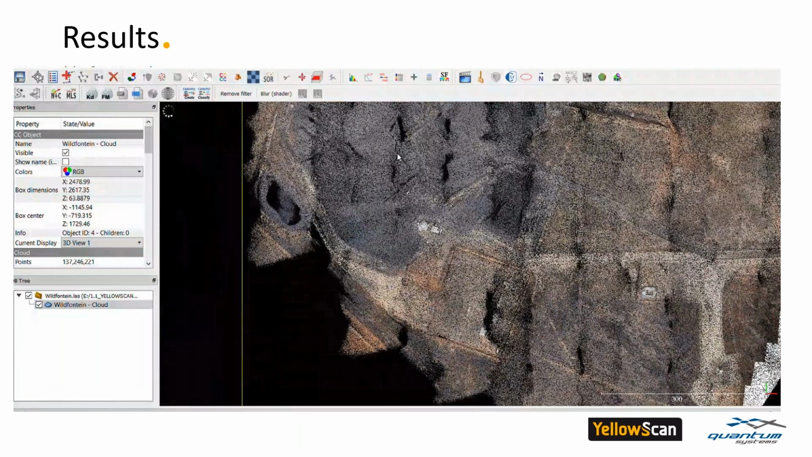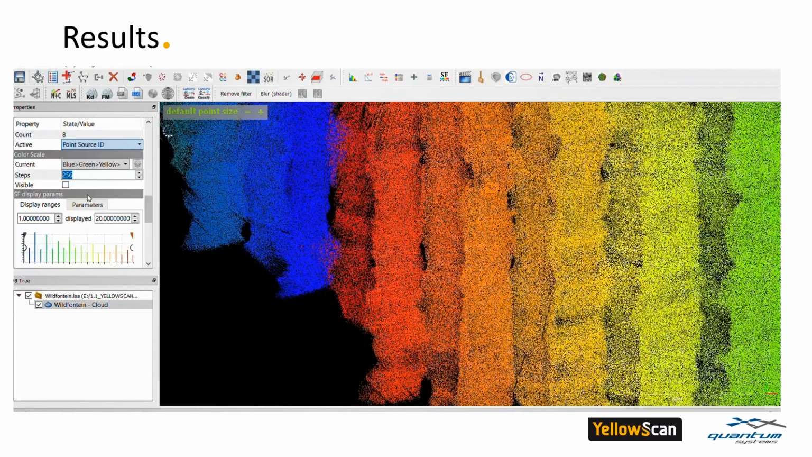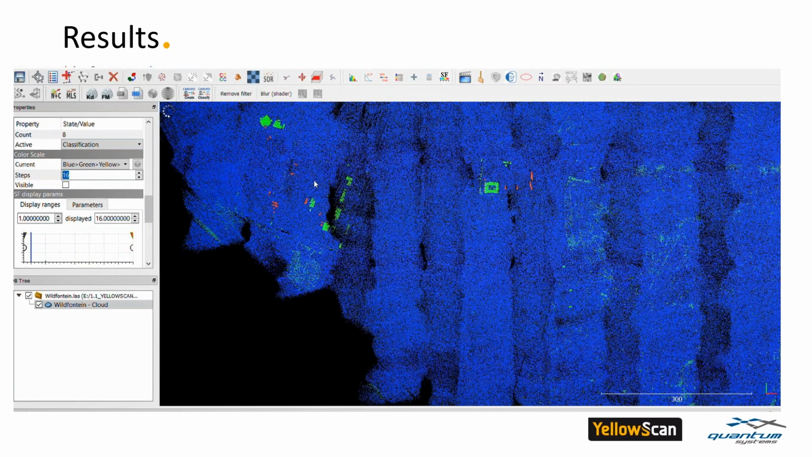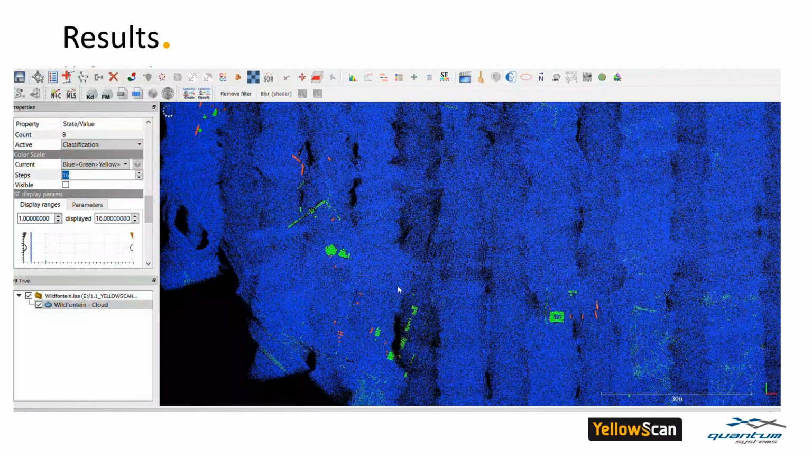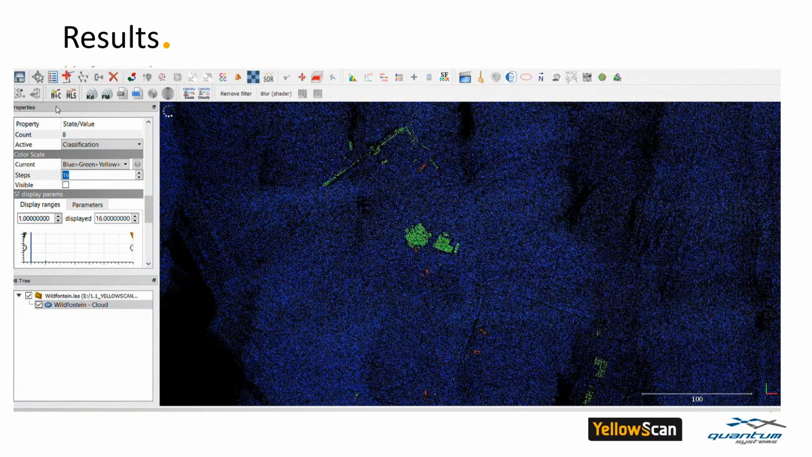Okay, so if we look at all the characteristics, I can show the classification on the points. Here, it's an open mine, so it's mainly ground, but we can still see a few buildings that are in green and a few vehicles that are in red.